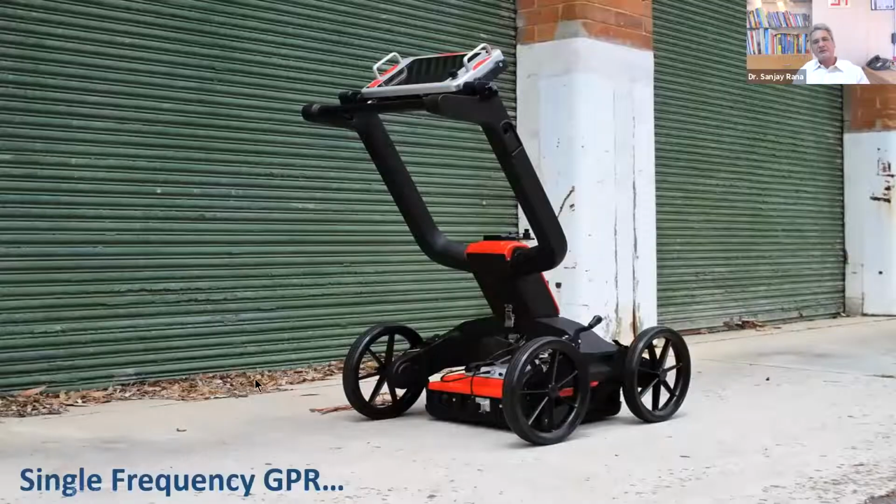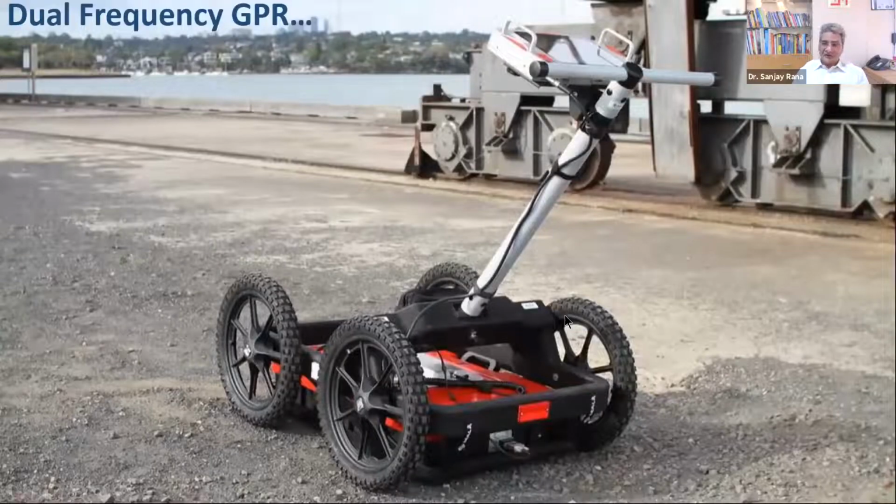Okay, so they look something like this. Again, there are varieties there. So you have single frequency GPR. This is a single frequency. You have dual frequency GPR. So in the same GPR, you practically have two frequencies. This is very, very common these days.